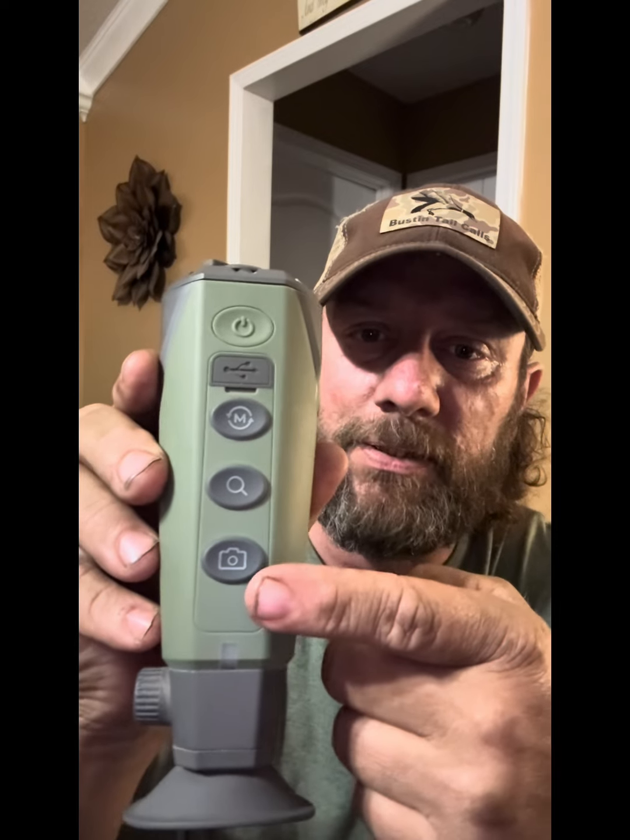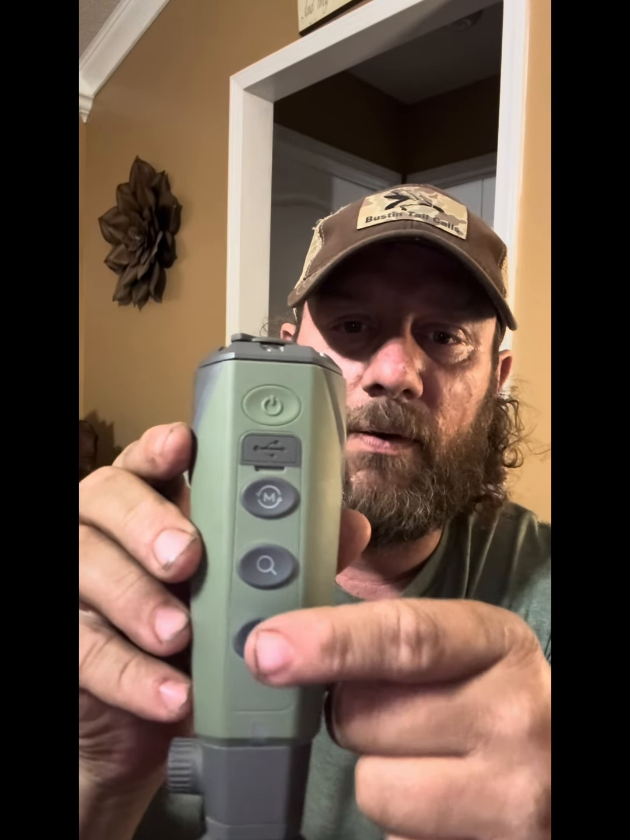On the bottom here, you have your camera and picture button. Once you have it on, you just press it once, and it'll take a picture, and then you hold it for a couple seconds, and it'll start the camera. And to turn the camera off, you just hold it for a couple seconds, and it stops.